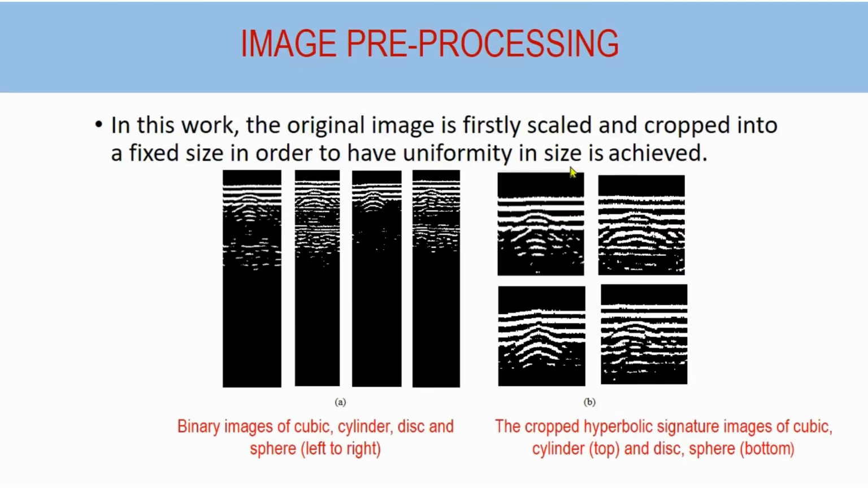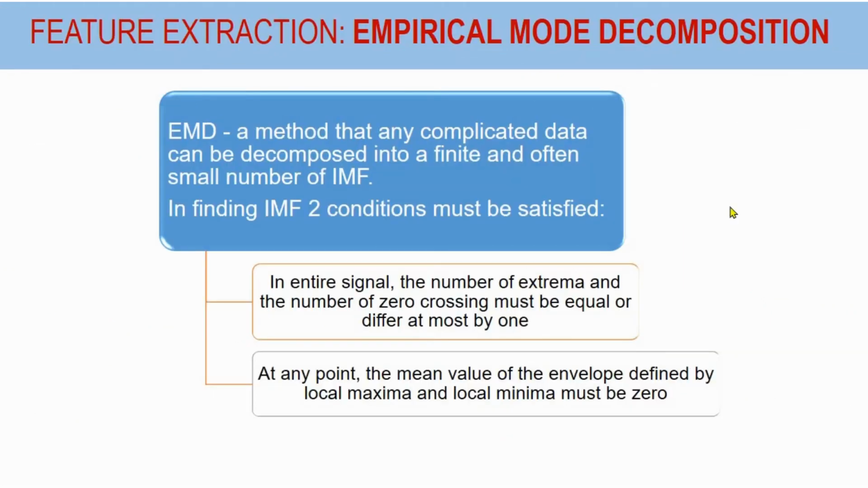Firstly, the GPR images need to be pre-processed in order to remove the unwanted noise. Then the region of interest that contains the hyperbolic signature will be extracted. In this project, empirical mode decomposition is used as a feature extraction technique. EMD is a method by which any complicated data can be decomposed into a finite and often small number of intrinsic mode functions. In finding the intrinsic mode functions, there are 2 conditions that must be satisfied.